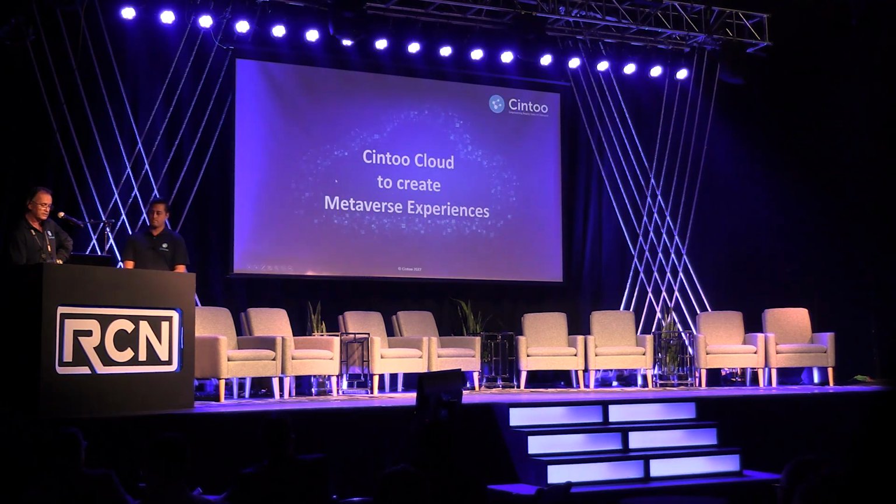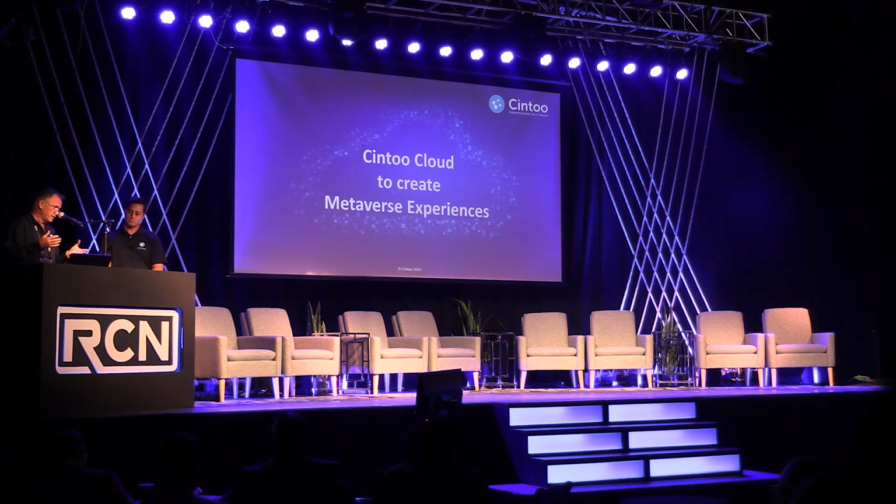A few words about something that is being requested from us by our customers: how can I use these high-resolution meshes to build metaverse experiences? I don't know if you're familiar with navigating reality capture data in a platform like Unity or Unreal to create immersive experiences.